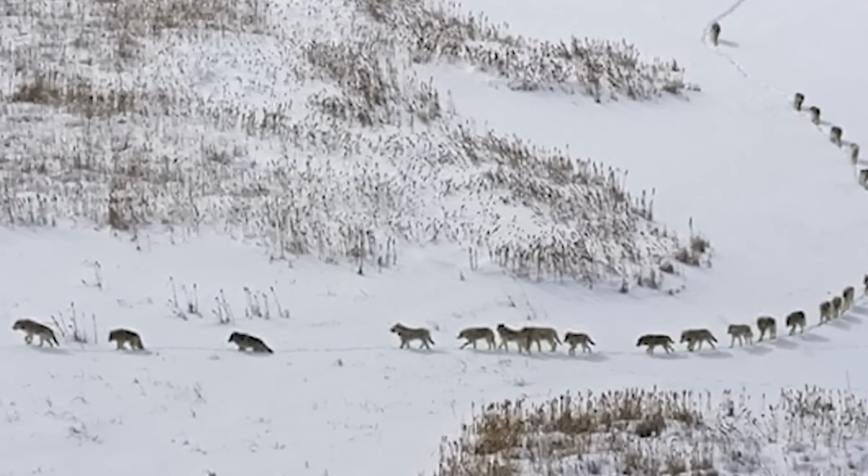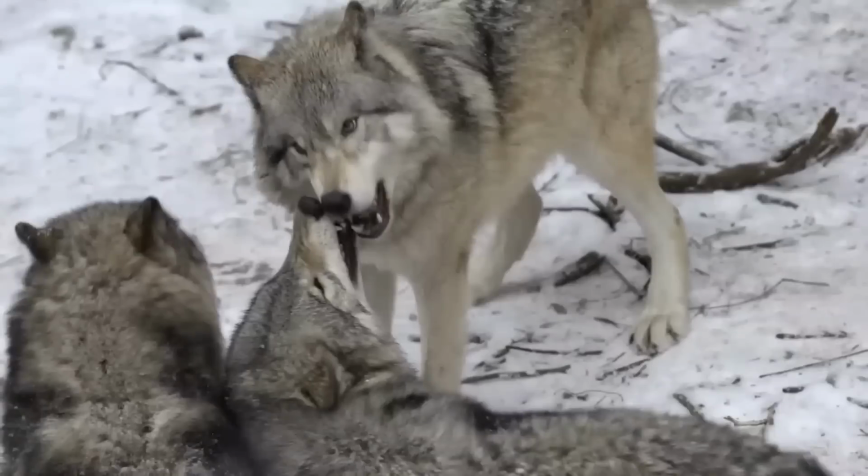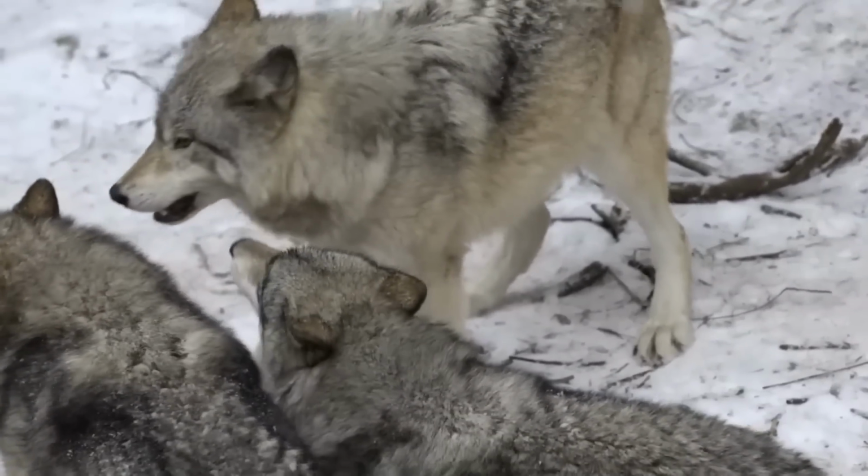Luckily for us, someone did manage to capture just such a magical moment in the footage, something truly special. More than a dozen very large wolves can be seen in the stunning footage, carefully and purposefully trekking through the thick white snow in a perfect line.